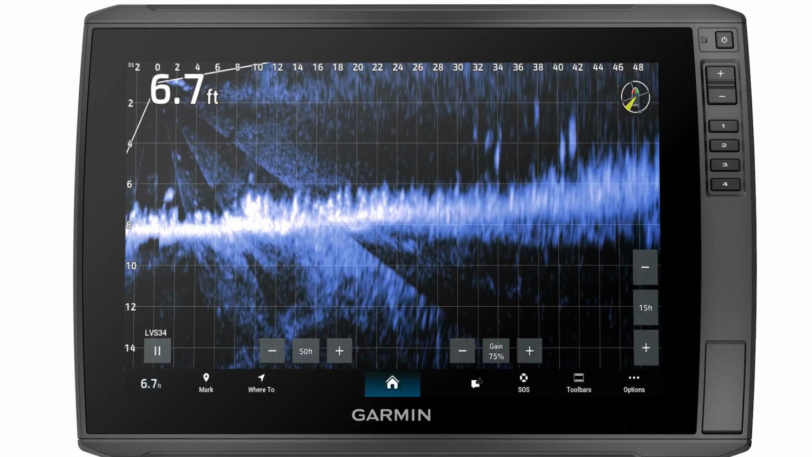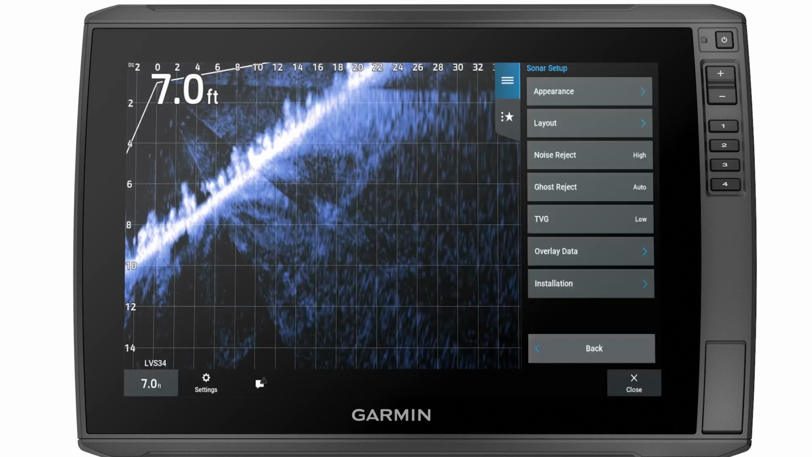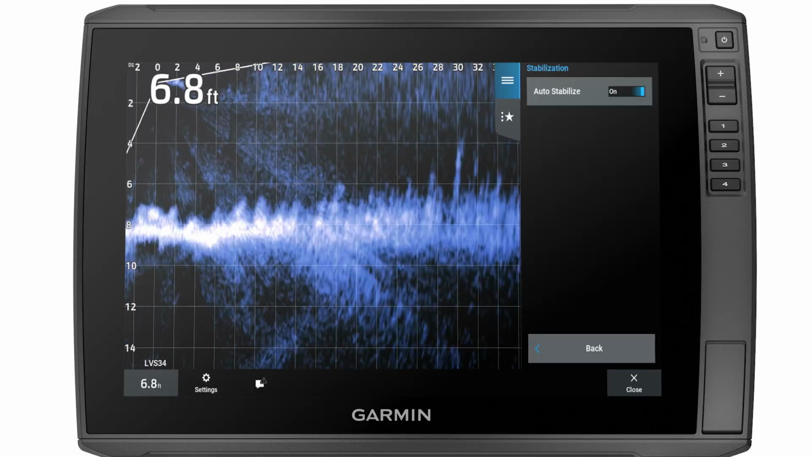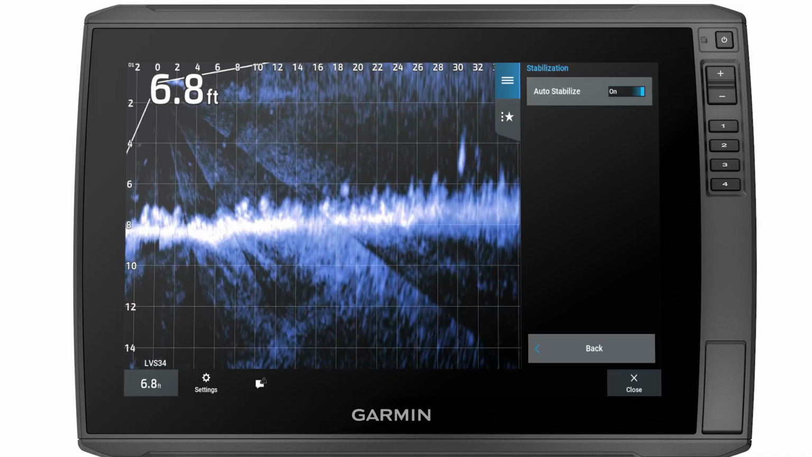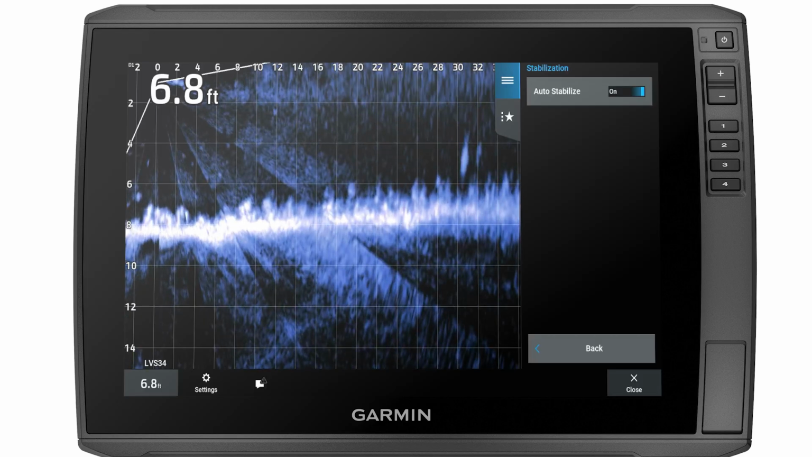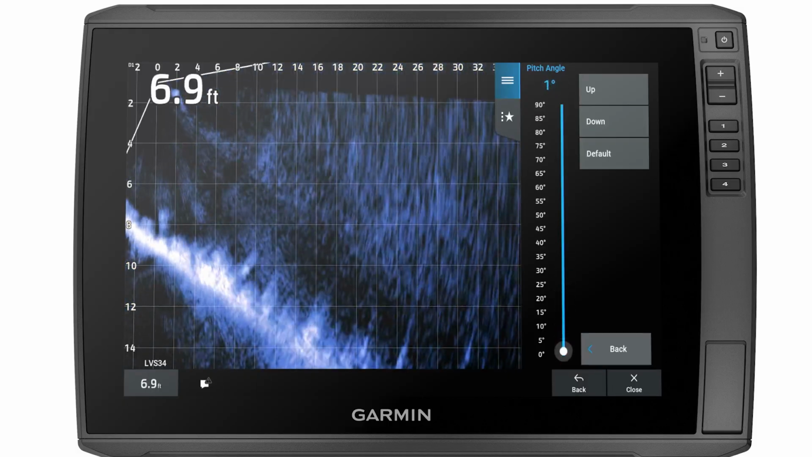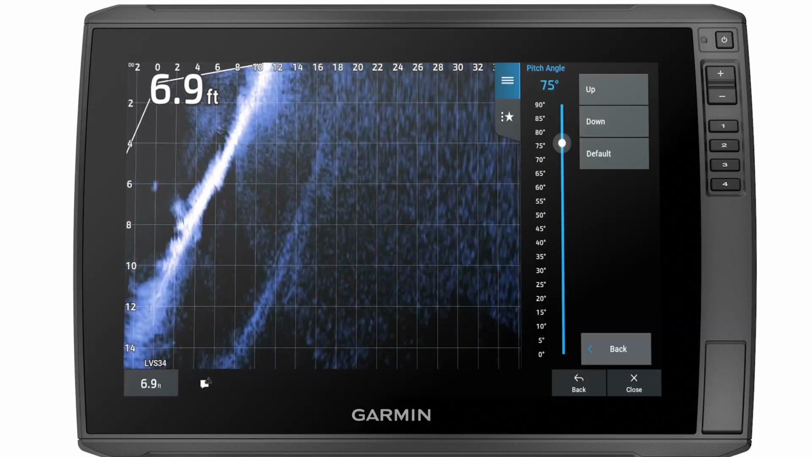In the LiveScope screen, select Options. Then select Sonar Setup. Select Installation. Select Stabilization. Turn Auto Stabilize on. Auto Stabilize enables the internal attitude heading and reference system sensors to detect the installation angle of the Panoptix transducer automatically. You can enter the specific installation angle for the transducer using the pitch angle setting when Auto Stabilize is turned off.